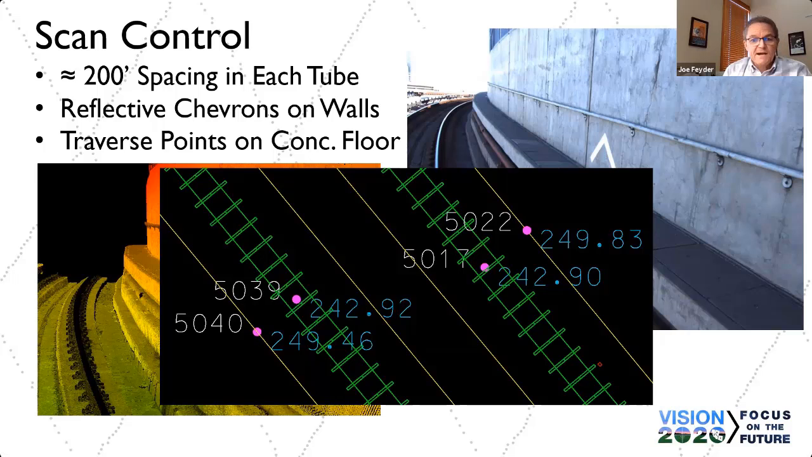What we did after the fact, and I'll show a report of that later, was TopoDOT has a very nice tool for assessing the accuracy of the point cloud at an XYZ position. We ran that report against the traverse points on the floor, and I'll show you the results of that later.